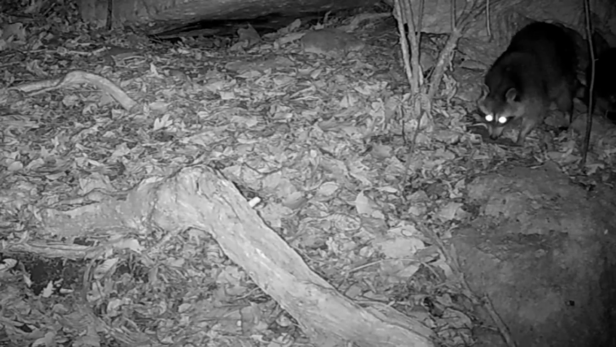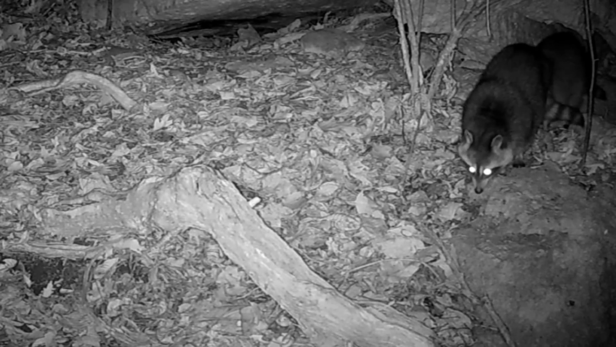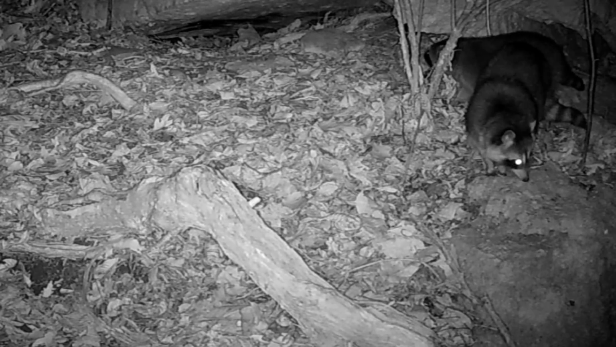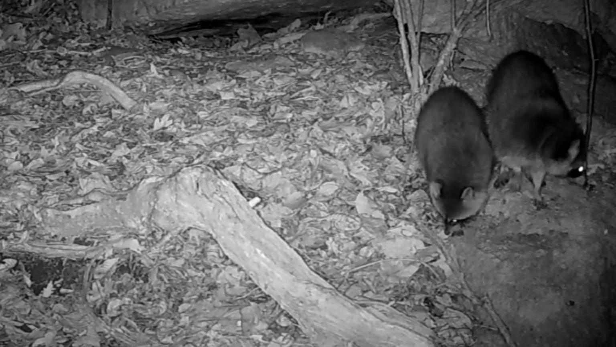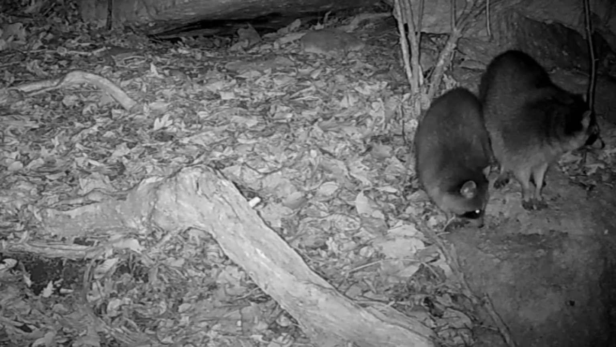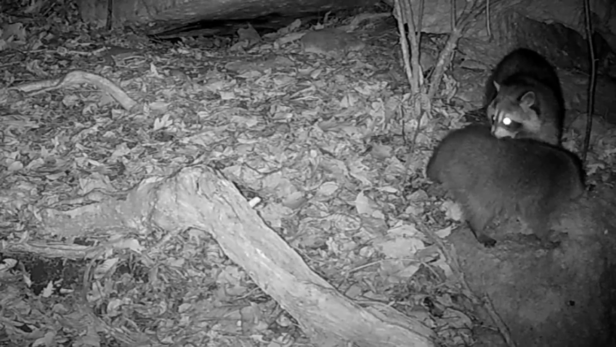And of course the coons are here. This is just their normal passing through spots, checking things out every night. This is just two of many. And they're a close family.